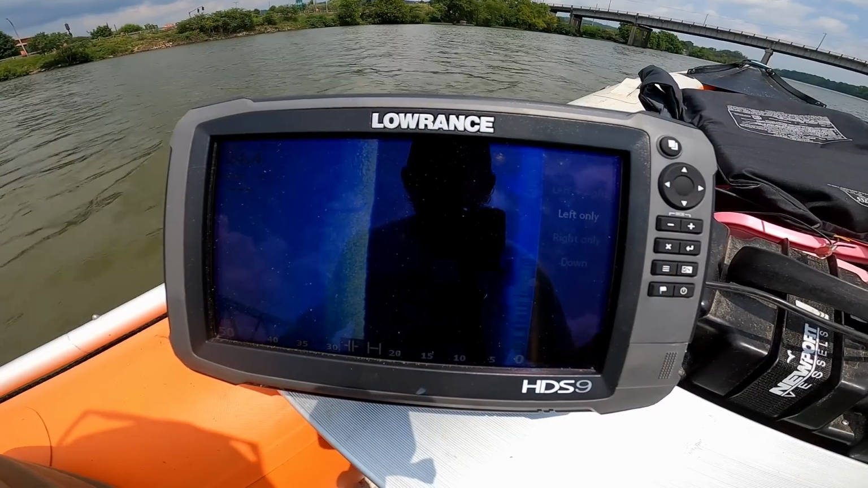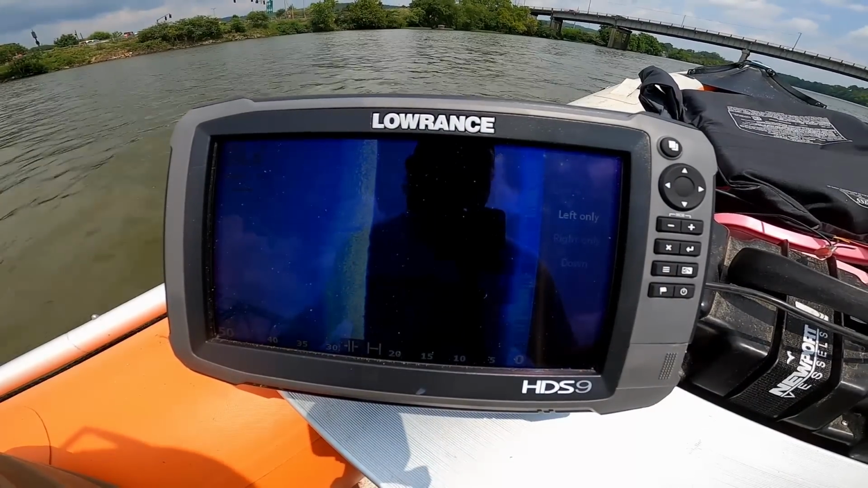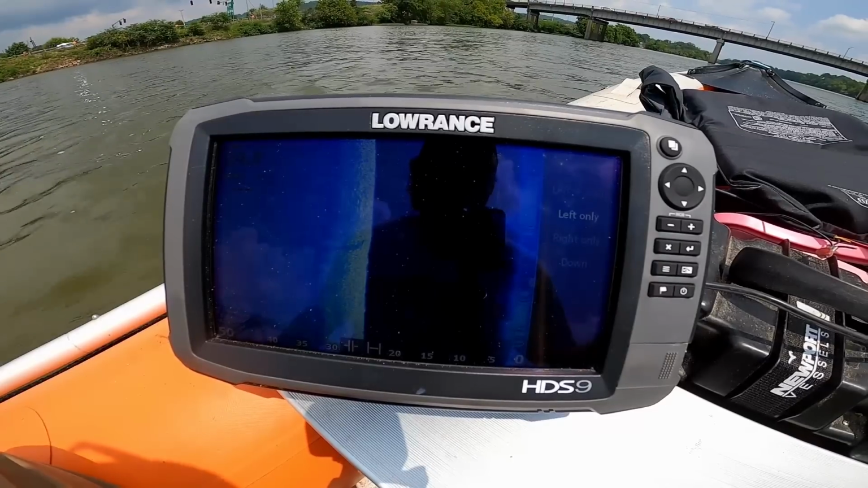All right, we got the boat turned around. Let's see if we can find that again, get a good shot of it. There it comes. Not a very good shot of it. You see it right there. Sure doesn't look like a car. It's something, but I think it's just probably a structure, old bridge or something, but I don't know. So I don't think that was a car.